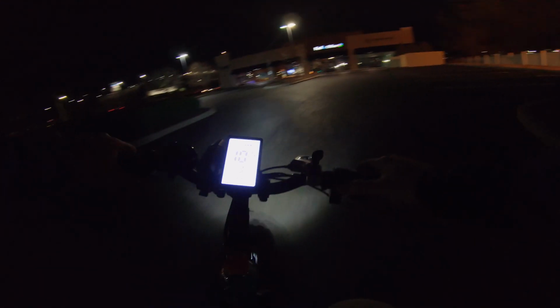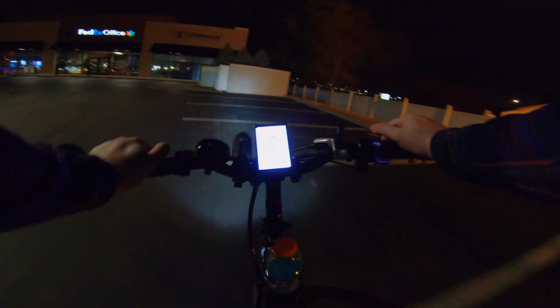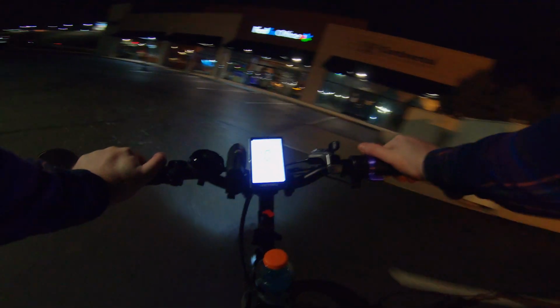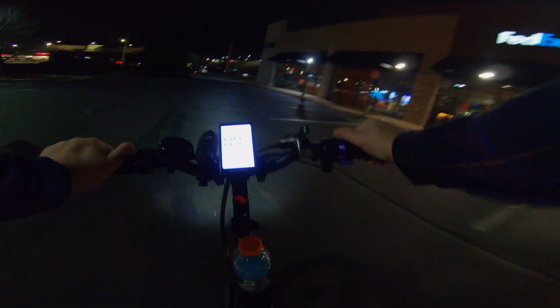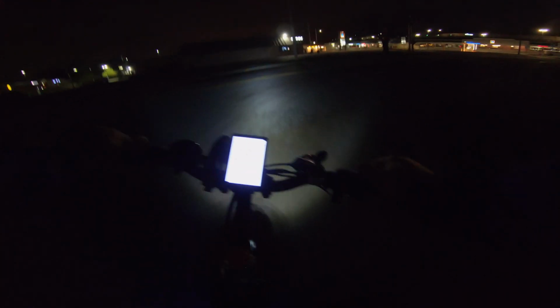Now I could go all the way down that road, but I can't just stop in the middle of the road and take a picture of my Speedo. But I guess I will because I don't want to waste time.